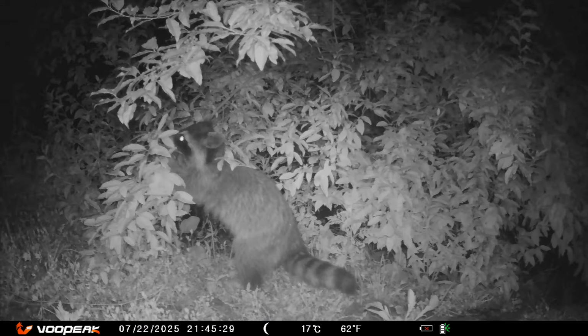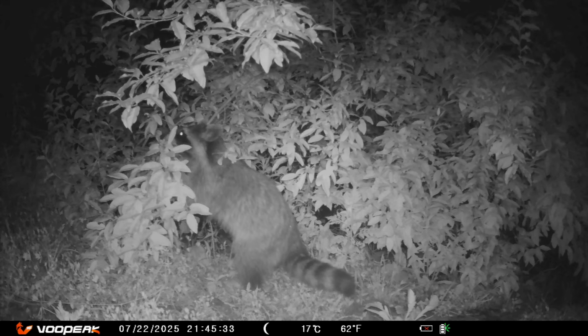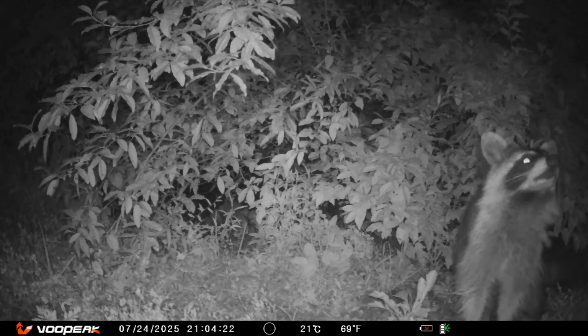There's little berries on the tree that the raccoon's eating. First time I've ever seen them eat them. There's always something happening out here. Another busy night at the feeding spot.